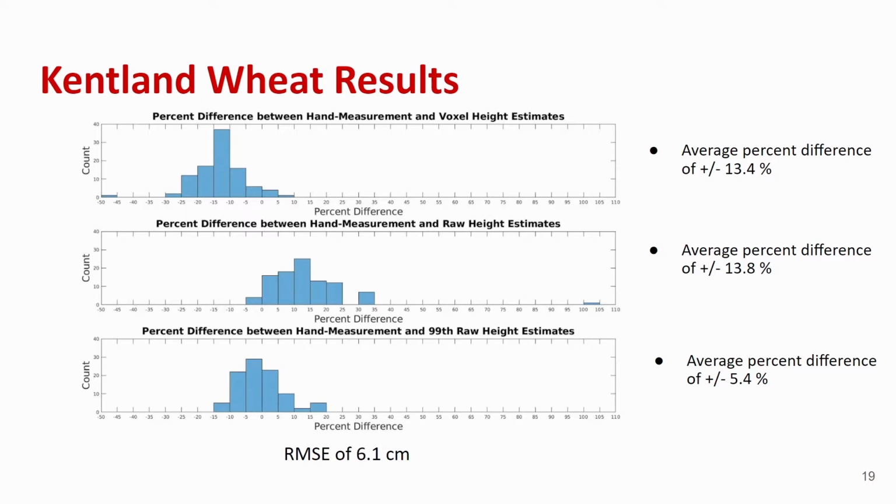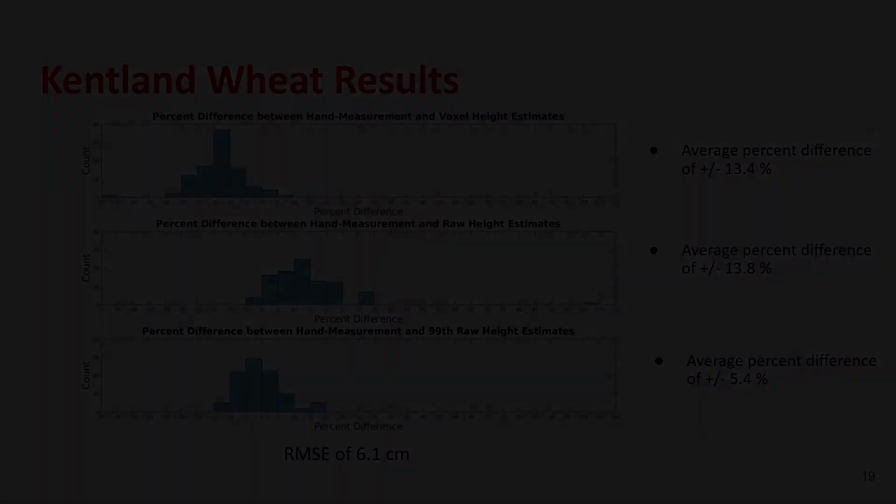Using the 99th percentile of max height helped increase accuracy. As shown in the third row, the data centers around the -5 to 0% bin and has an average percent difference of plus or minus 5.4%, with a root mean square error of 6.1 centimeters.